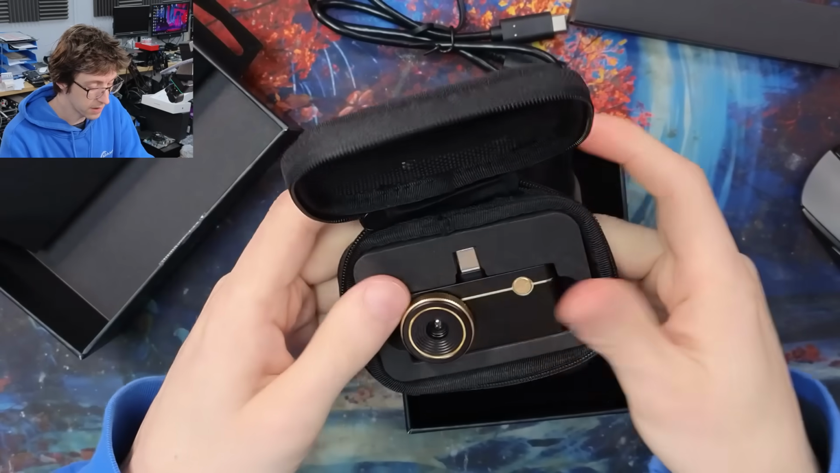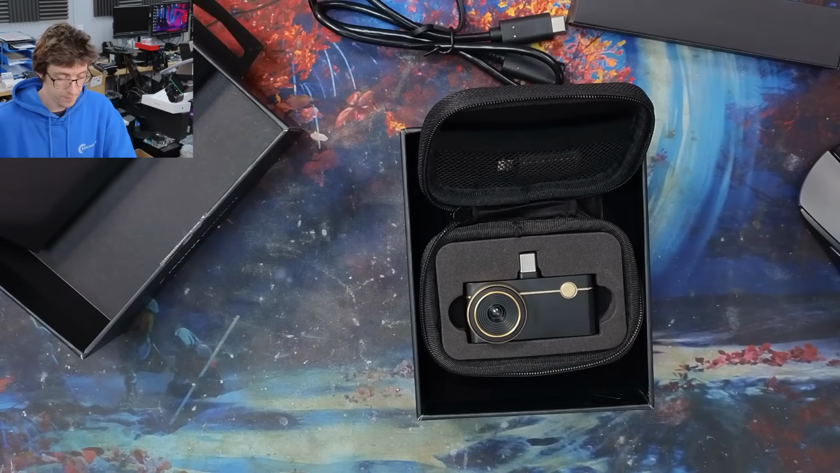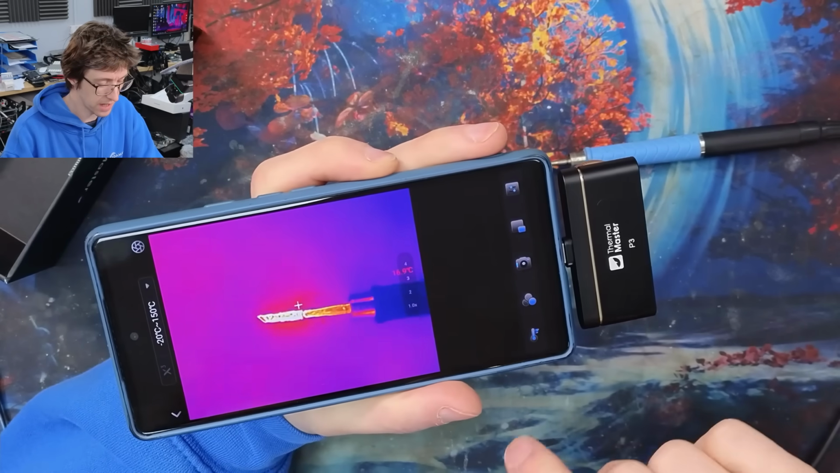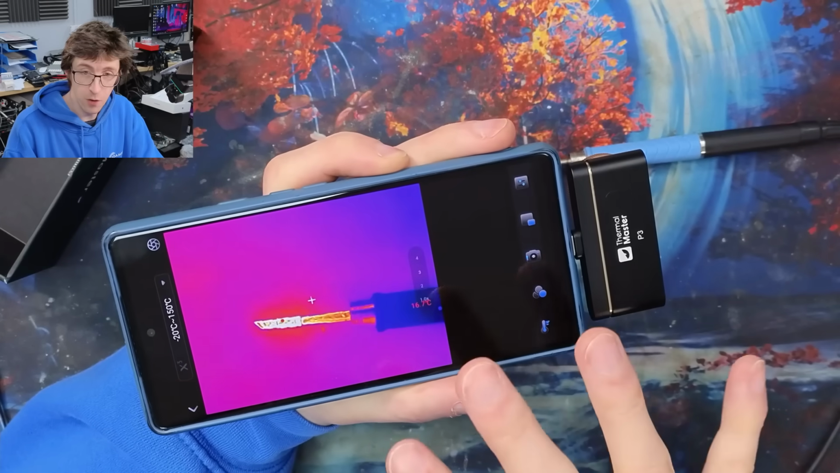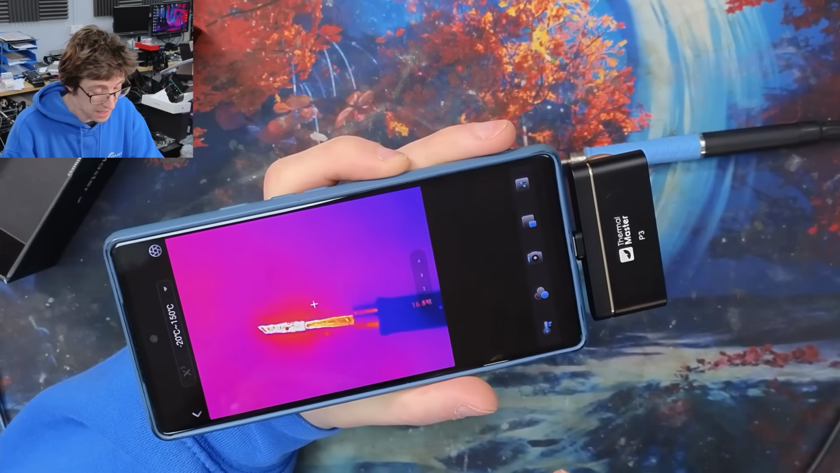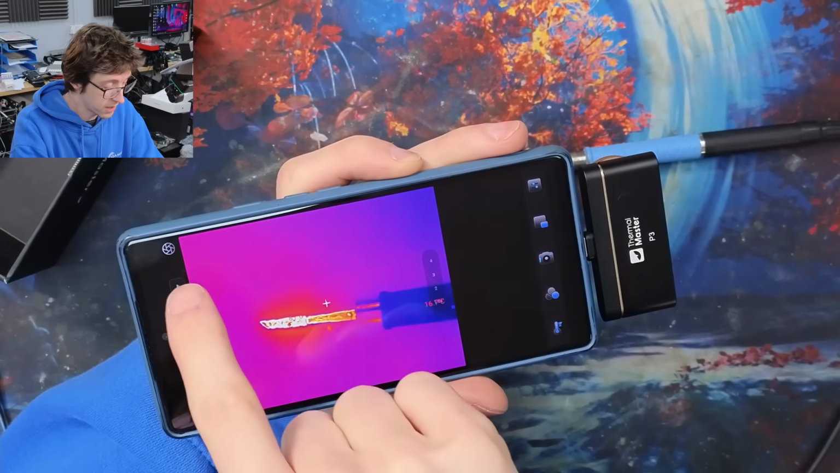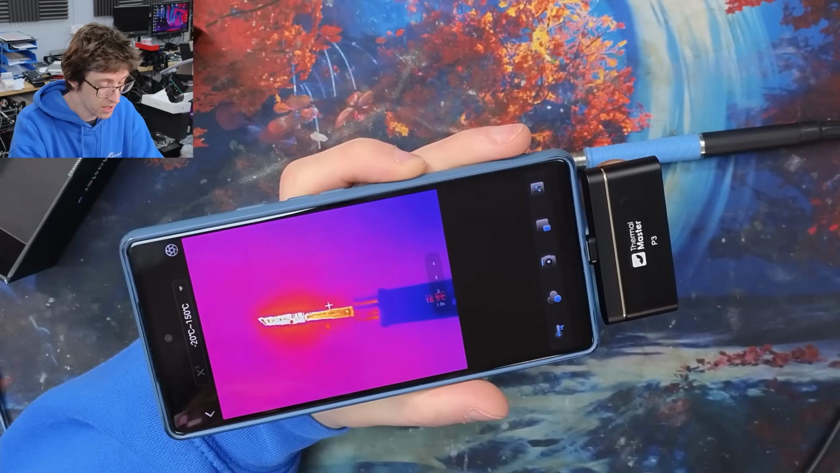Okay, right. Let's plug it into my phone, and we'll have a quick look at it. I've just put my soldering iron on the desk at 100 degrees, so that's given us a heat source to look at. By default, I really like the Temp Master app. It's really clear and easy to understand. At the top of the screen here, we've got a calibrate button. So at any time, we can just say recalibrate to what you're looking at.